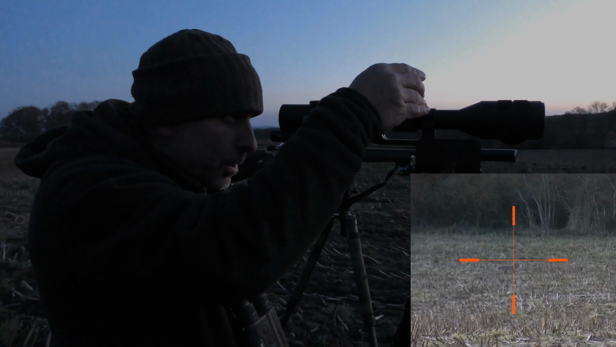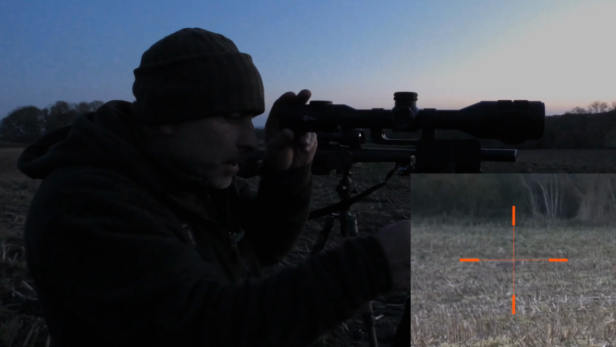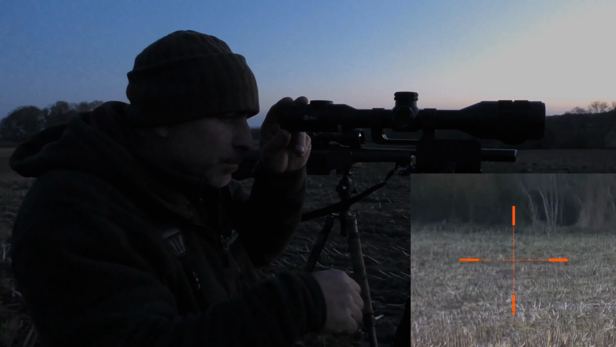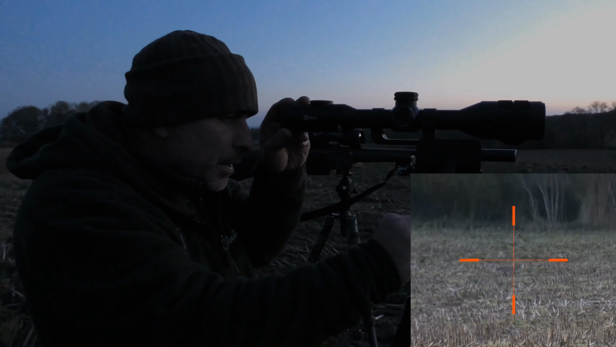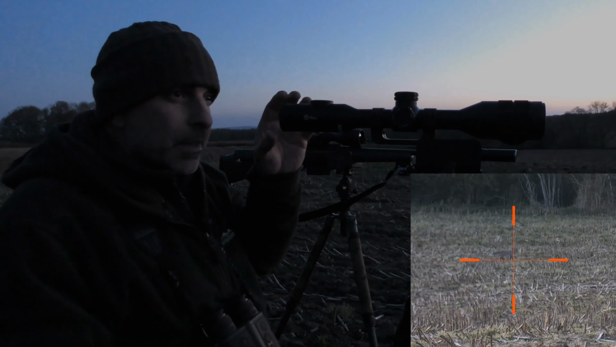So we'll go up through the smooth zoom to 7.2, that's the closest we're gonna get to 7. And as you can see, actually I don't think you can see it on the video, if I remember right.